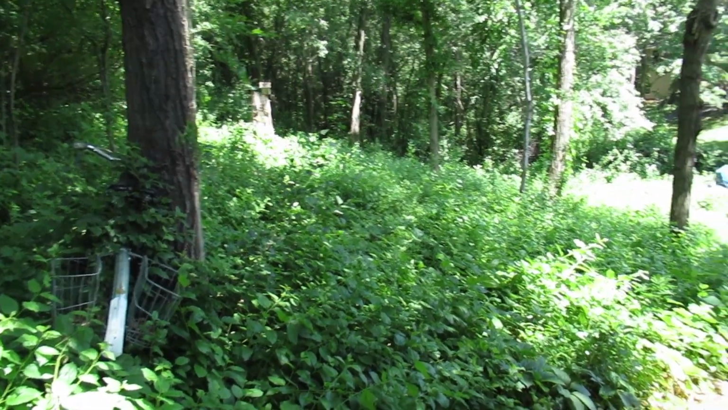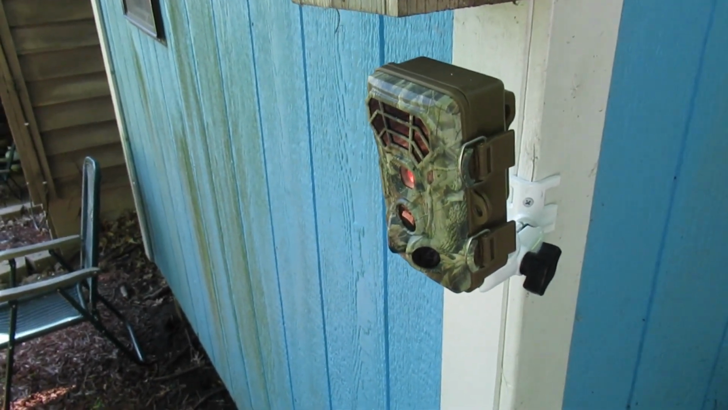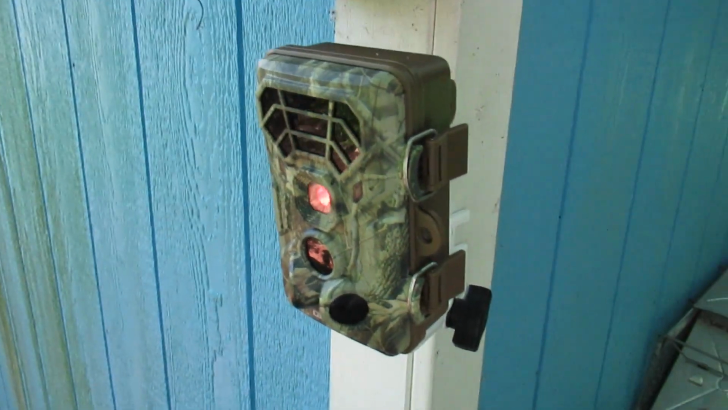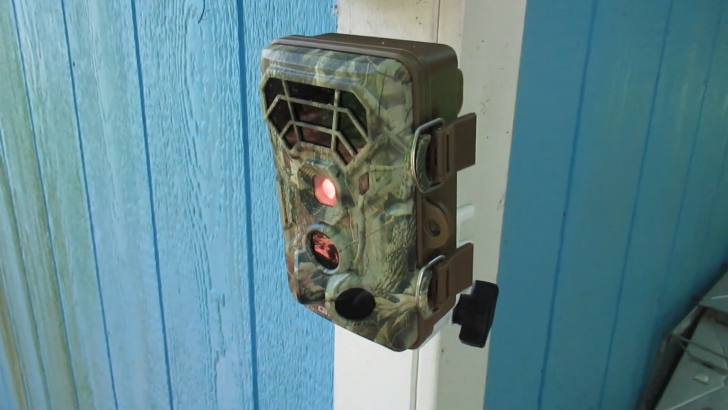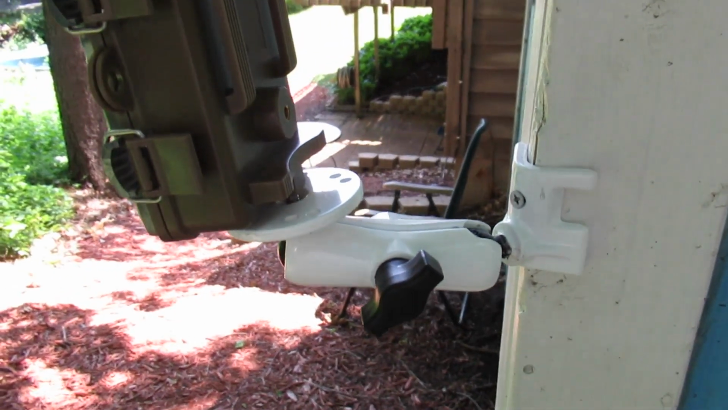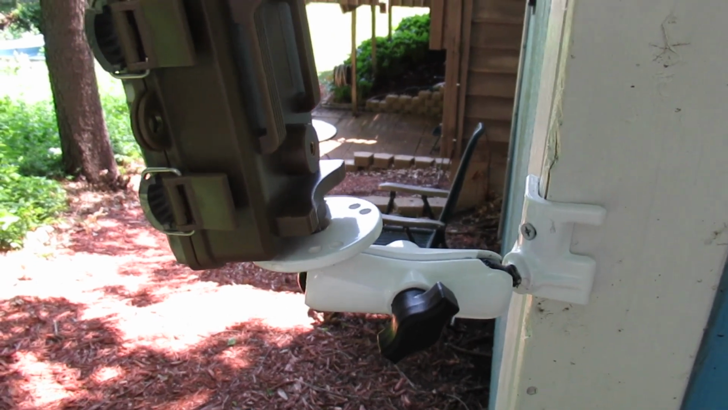But what I thought would be fun is to use a little trail cam. So I bought this Campark T30. It's $50. Pretty easy to use. And what I like using with it, there's some of these RAM mounts. They're much better than the mount that it comes with.